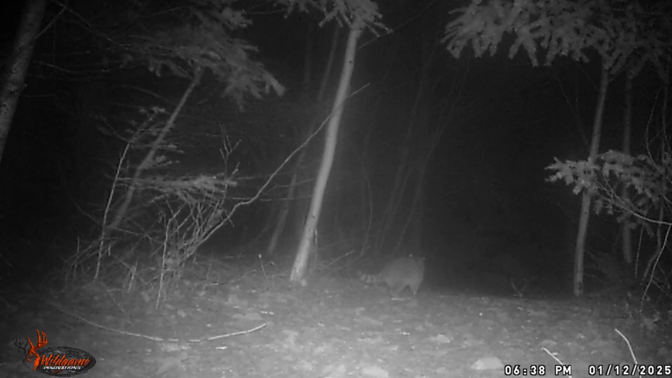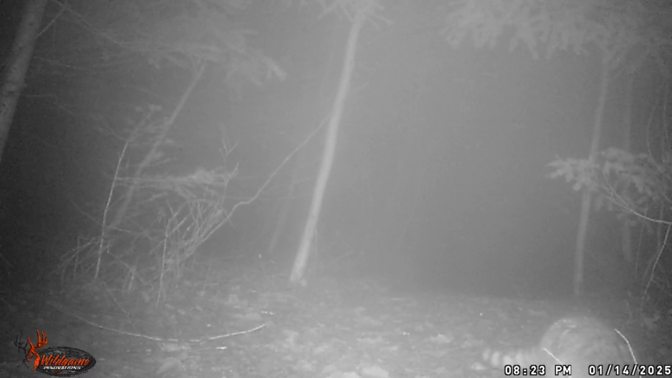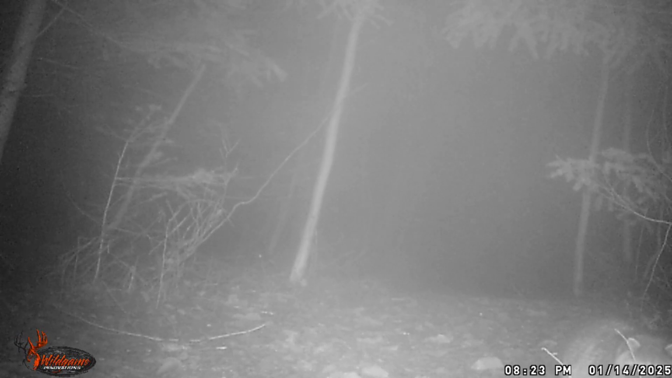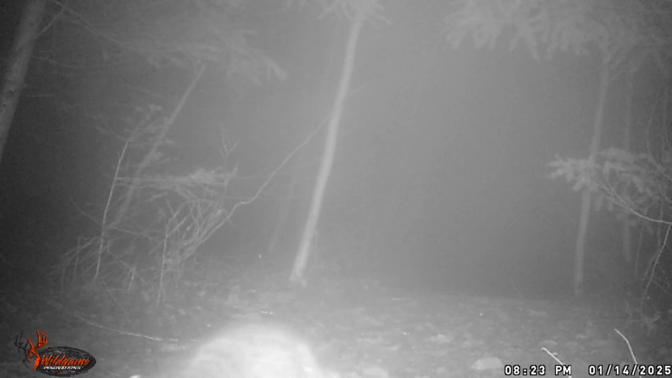So not sure if this is the same raccoon that was at the other camera up by the greenhouse. But caught a raccoon here at the Forgotten Trail, and looks like he's actually heading towards the dwelling units. So who knows what he's up to? And here's another view of a raccoon up there at Forgotten Trail, middle of January. Looks like it's a little foggy and misty out there in the middle of winter, huh?